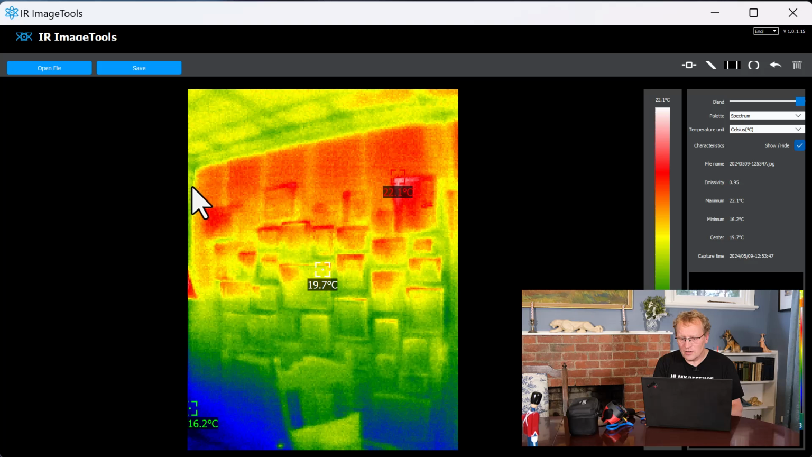So the square around here, for example, we see all what's in there. Well, the highest is 21.3. So there's multiple ways of doing post-analysis, I guess, of the image that you took. And we can use a circle as well. So those are really handy tools. We also have the whole temperature range in the entire photo, which is 22.1 to 16.2.